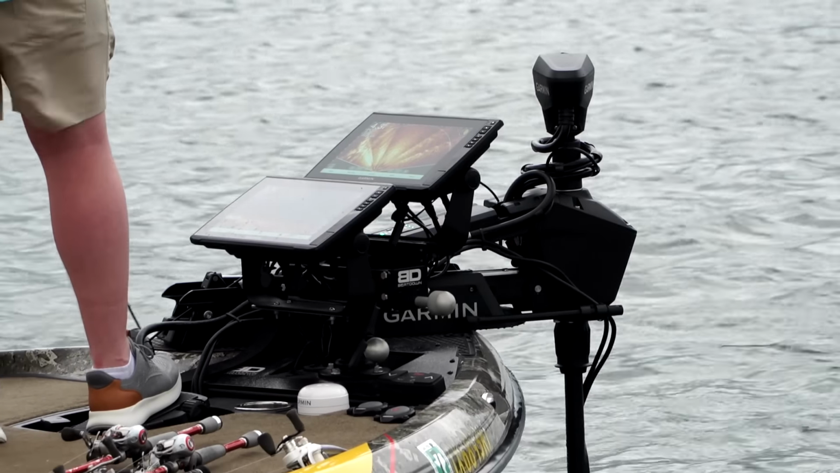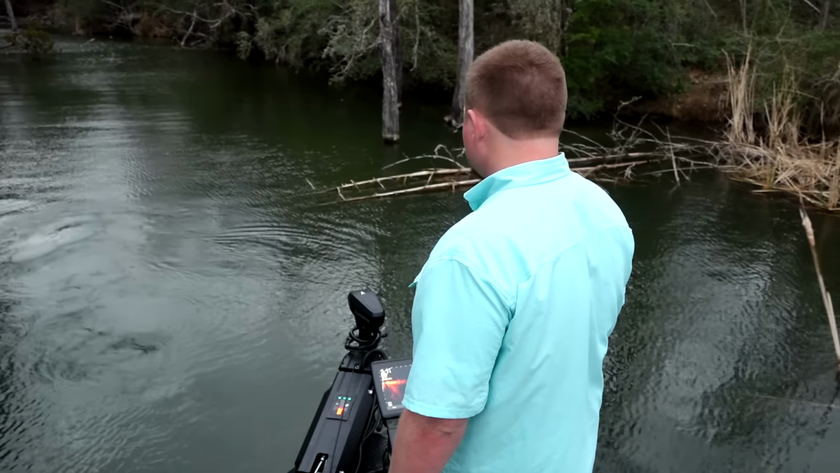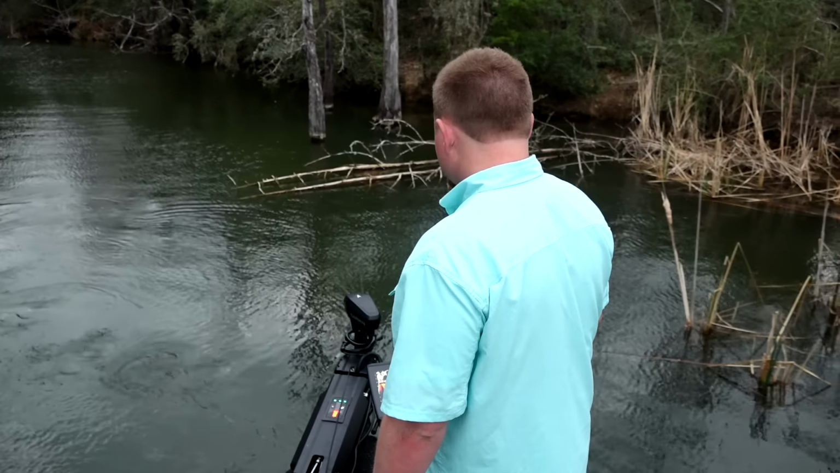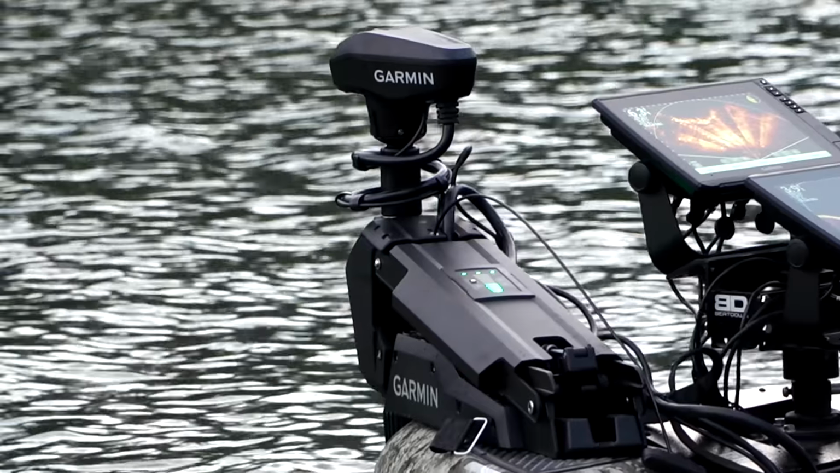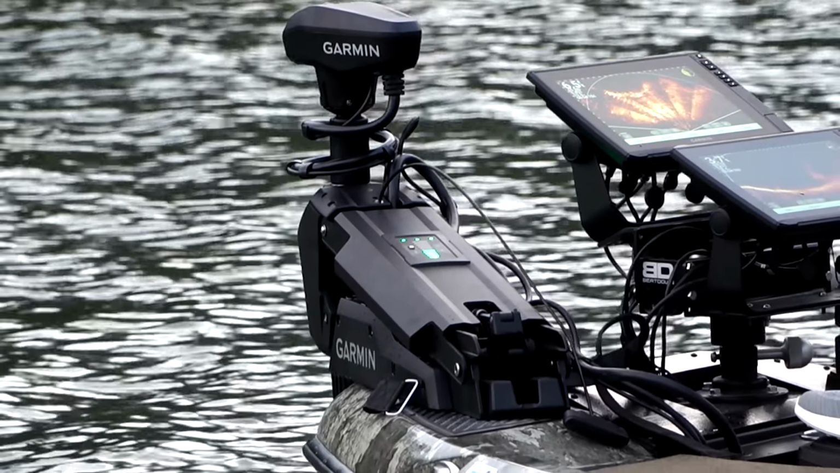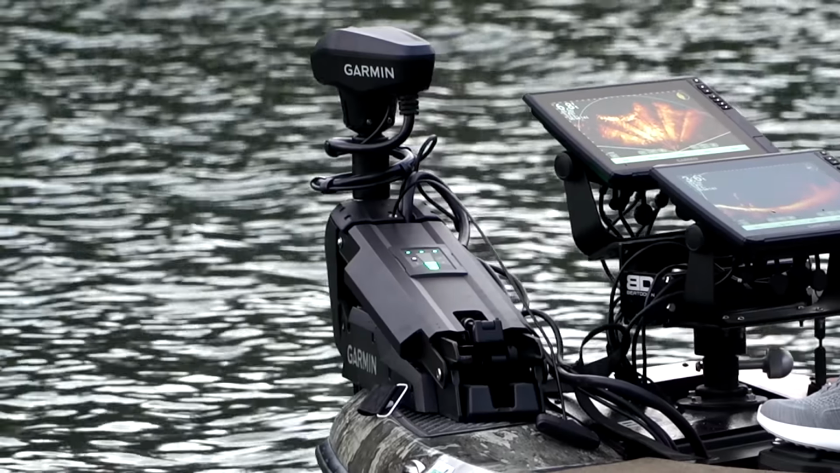For our first look at the Garmin Force Pro trolling motor, we'll begin with the reverse thrust feature, which allows anglers to shift into reverse with minimal motor movement and without worrying about disturbing the environment. All right, we're out here today with the new Garmin Force Pro, and I'm going to show you how you're able to manually shift it into reverse.